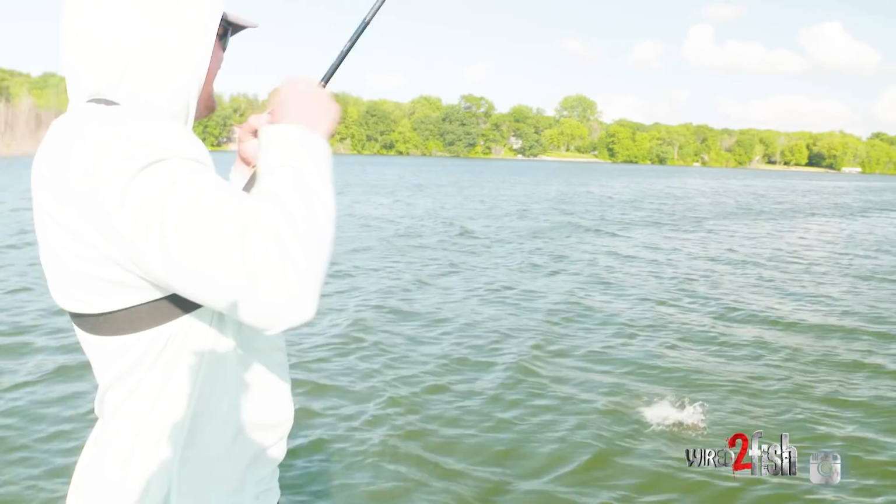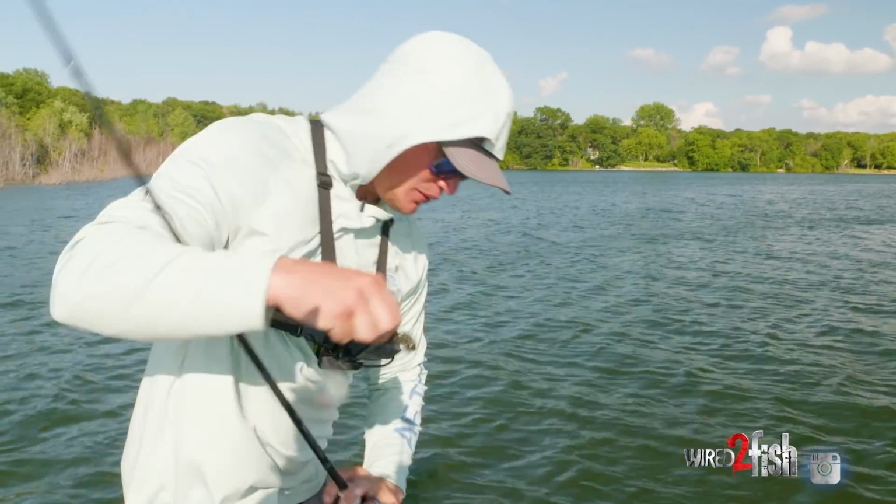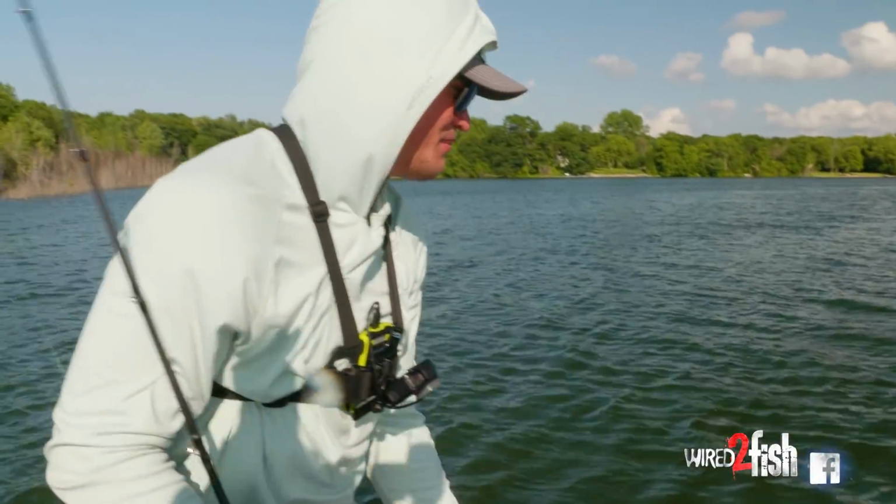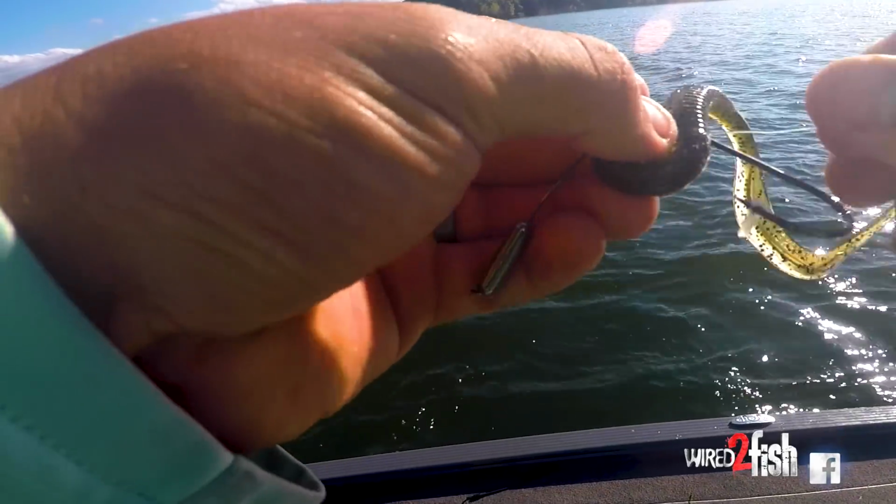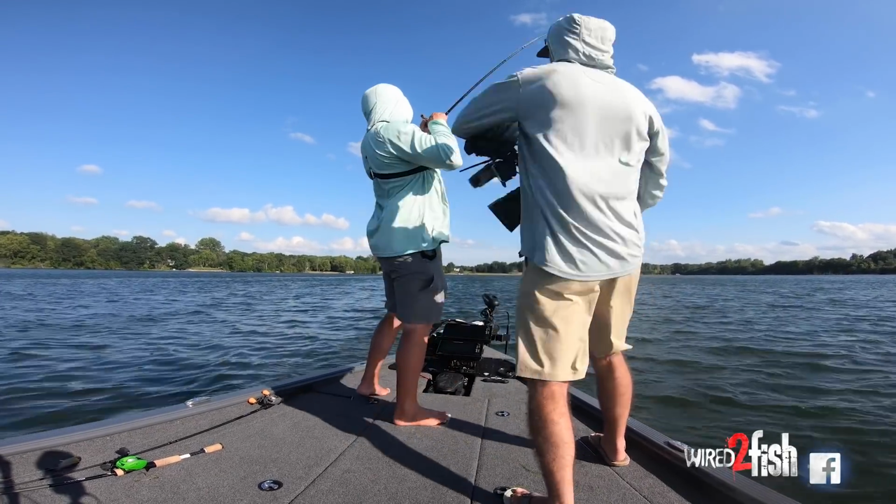And look at that. See, it's just like that. That's not a big fish, but he ate the worm. Oh, oops, sorry, buddy. Not a very big one, but he was dang near right on that waypoint, and I was able to creep into that and make that cast knowing what was there. There we go.